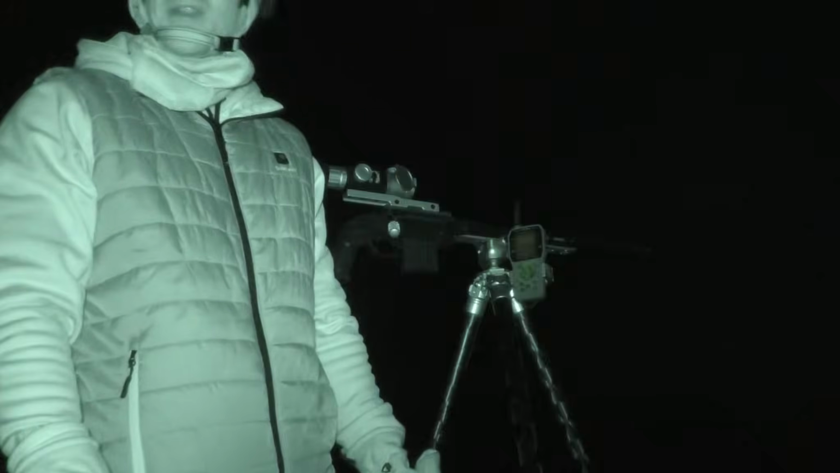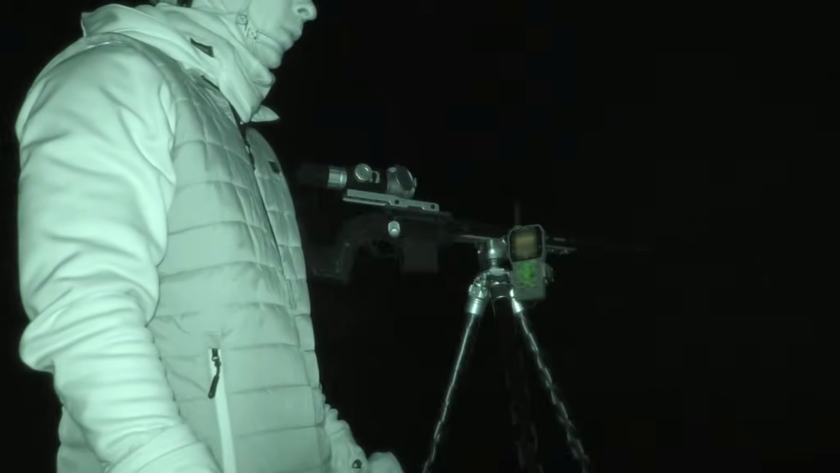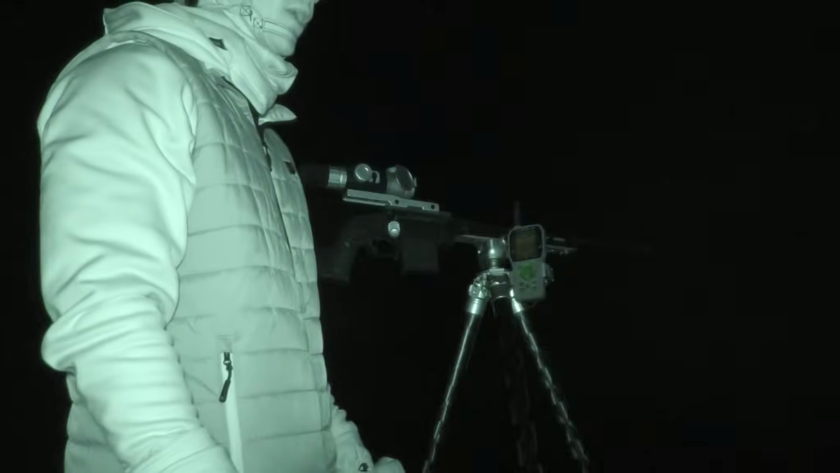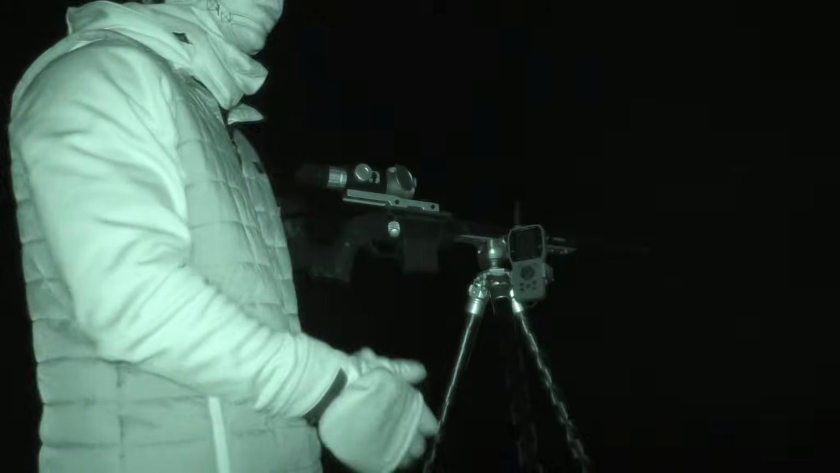We've got an east wind, and last time I was out here, I had one that just would not cross this boundary line, so this time we're hunting on the other side of it, and we're going to see if we can't repeat what we did last time, except this time, get this coyote killed.